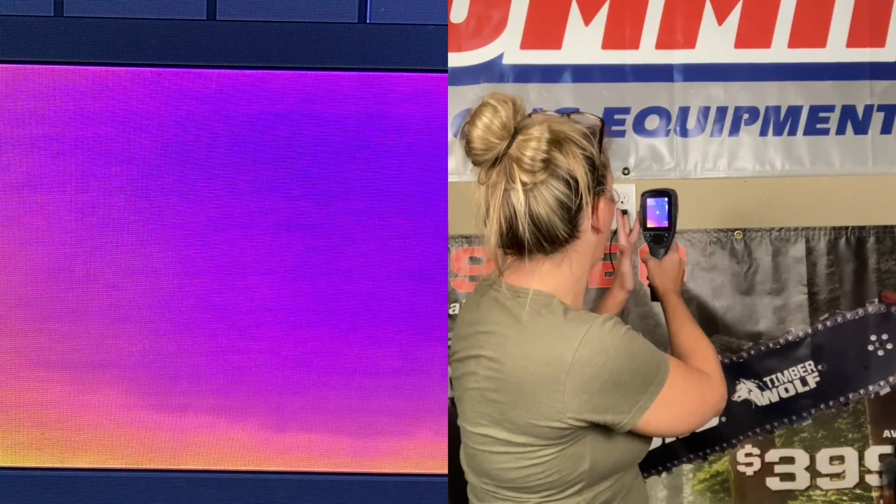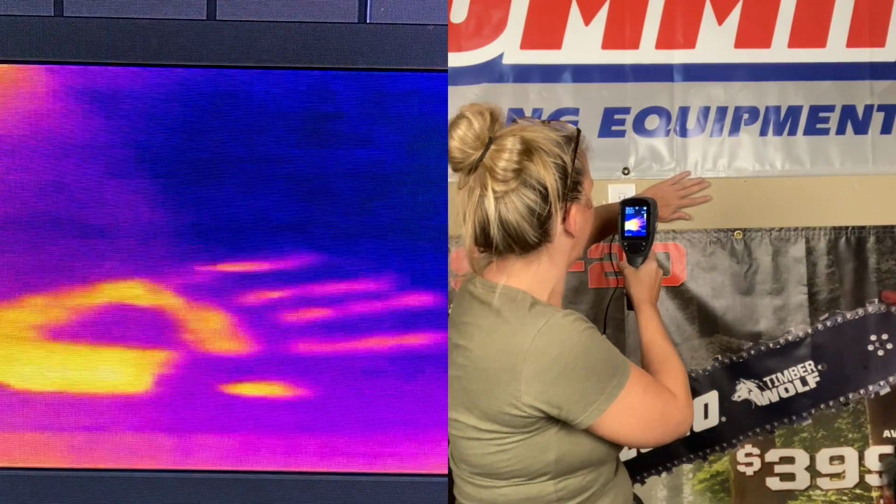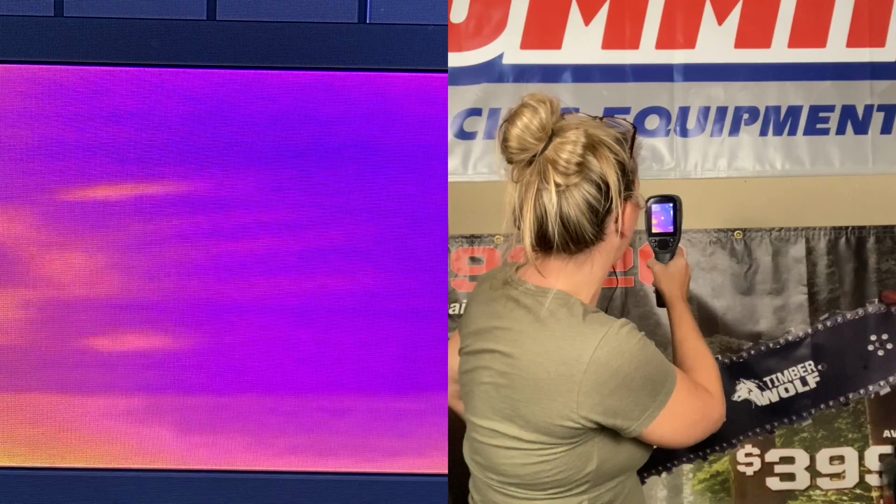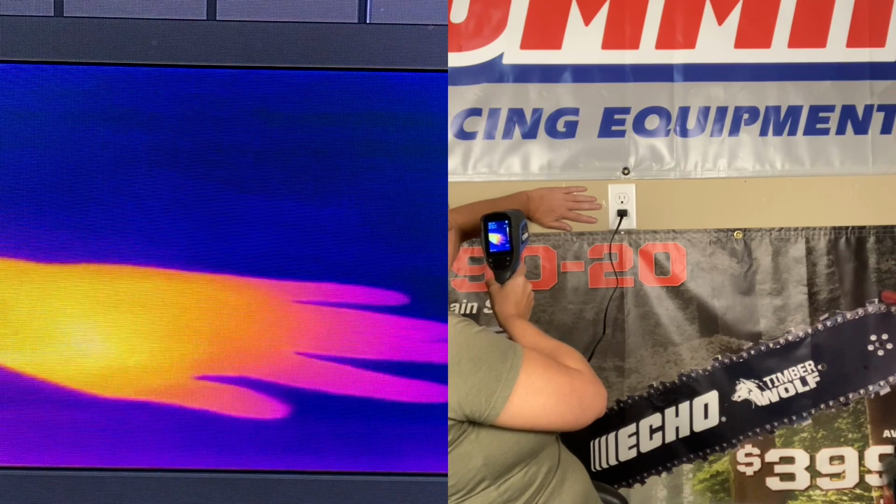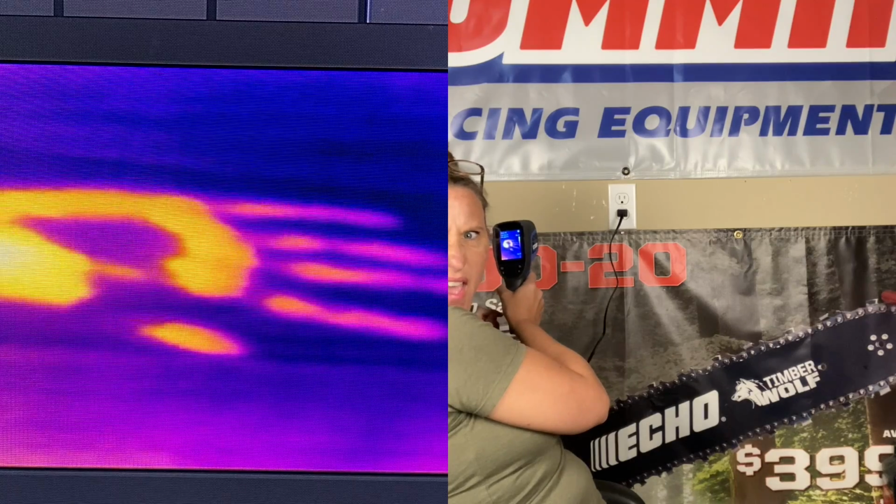This thing's awesome. Now, I want you to see how sensitive this thing is, okay? This is my wall. Nothing going on. I'm gonna put my hand there for 1 second. Not even a second, it was like half a second. You can see the handprint and it stays there. Do it for a little longer. And it's blinging. That's crazy.